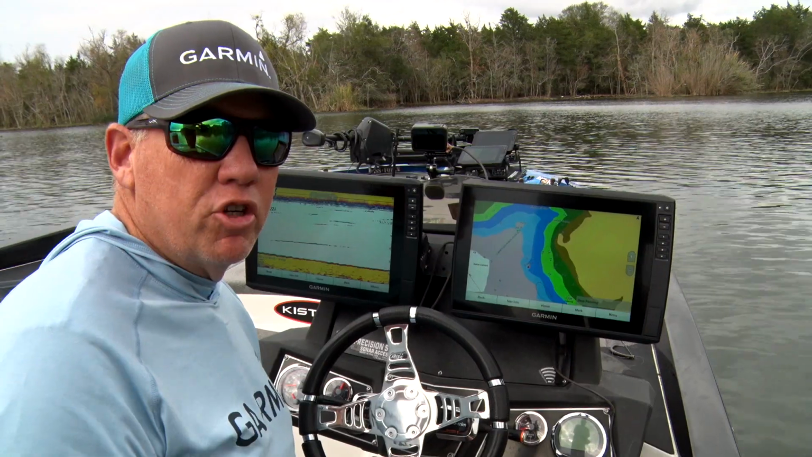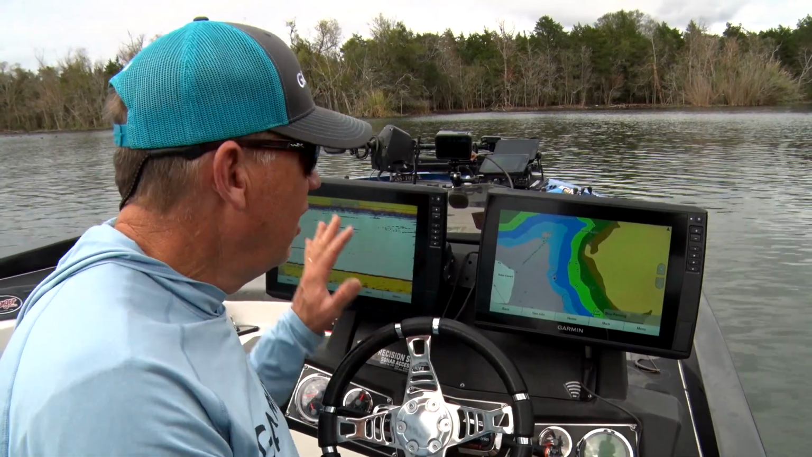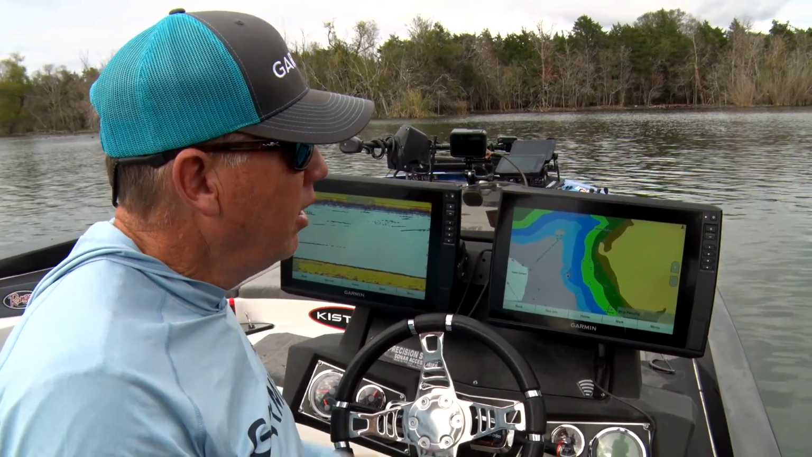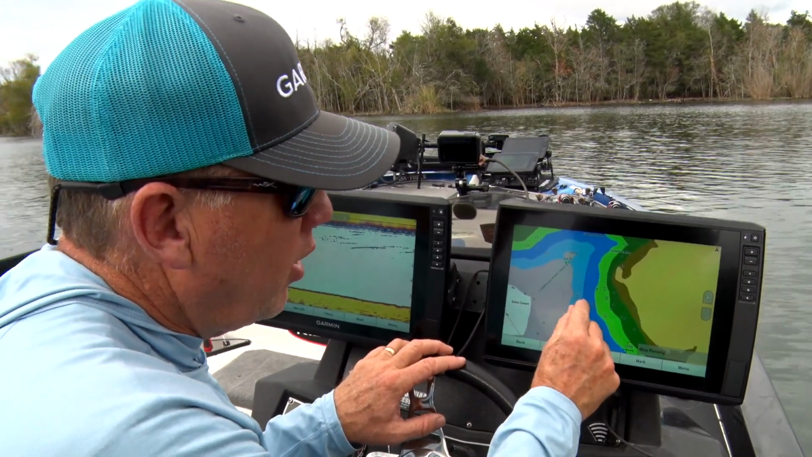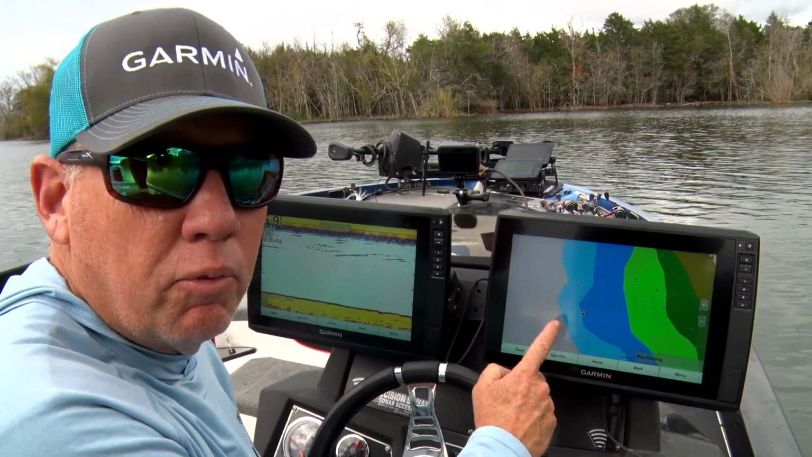Anytime I fish a new tournament, I like to start with all my waypoint slots empty. I like to clear my units completely and then just load in waypoints that I've got saved from that lake, say on a previous trip. Now, you notice here I've got a couple of different colors of waypoints. These red symbols show me places that I got a bite in a previous year.